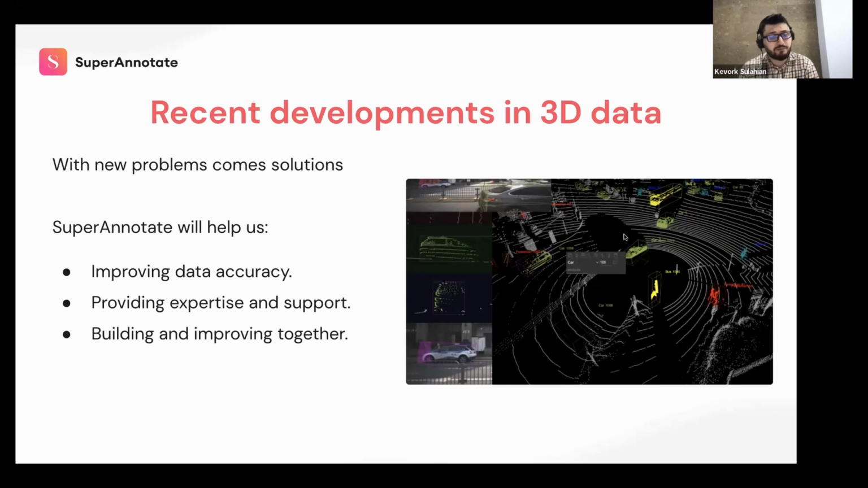The first would be improving the data accuracy, which is, again, extremely important. By providing high-quality data annotation services, we can help improve the accuracy and reliability of your LiDAR data or 3D data in general, which is critical for applications like autonomous vehicles and building information modeling. Our platform is designed to support the needs of 3D data users by providing the tools and services they need to achieve high levels of accuracy and reliability in their data, and consequently, you will be able to build beautiful models.